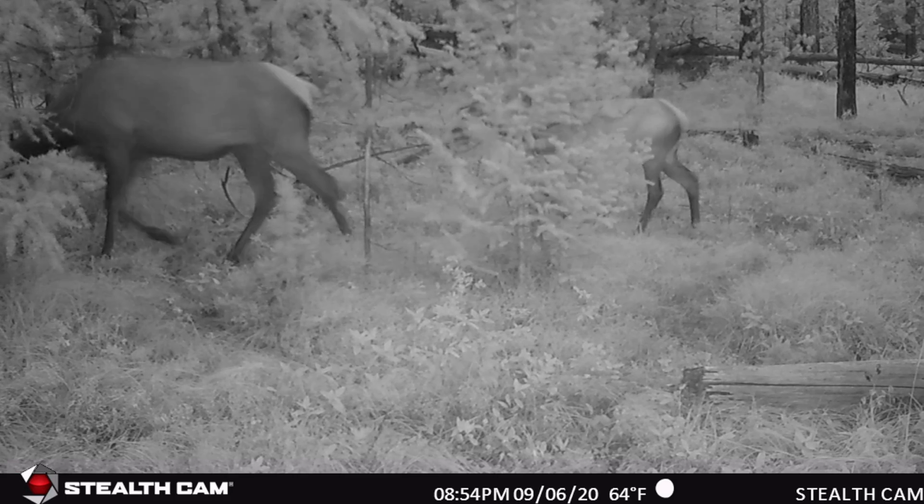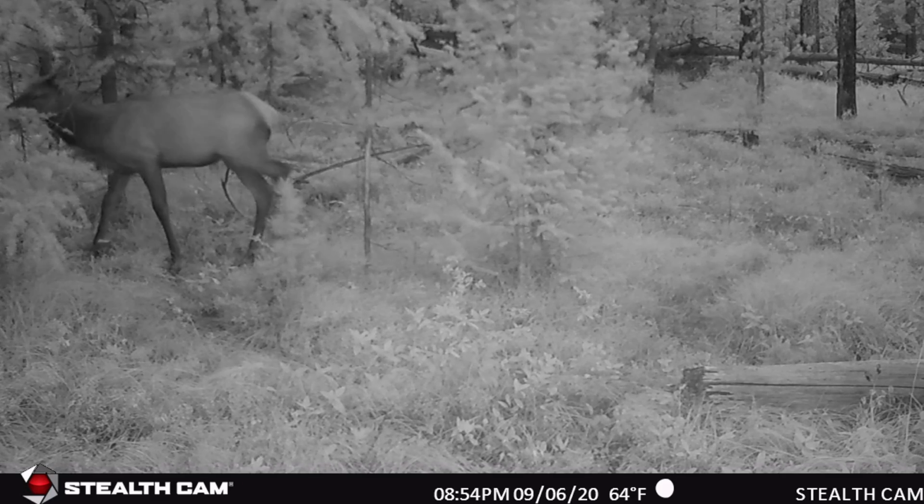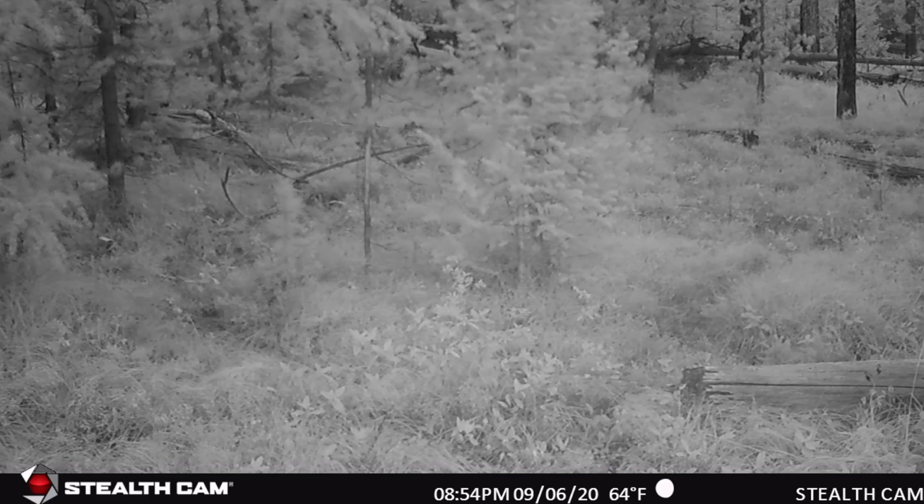In this next clip, that same cow and calf come through, and there's a bull behind them, doing a half-cocked bugle here. I don't know if this is exactly what happened, but they came through 20 minutes before with no bull. I didn't see any bull. Then that cow urinates. They come back through 10 minutes later, and they have a bull behind them.